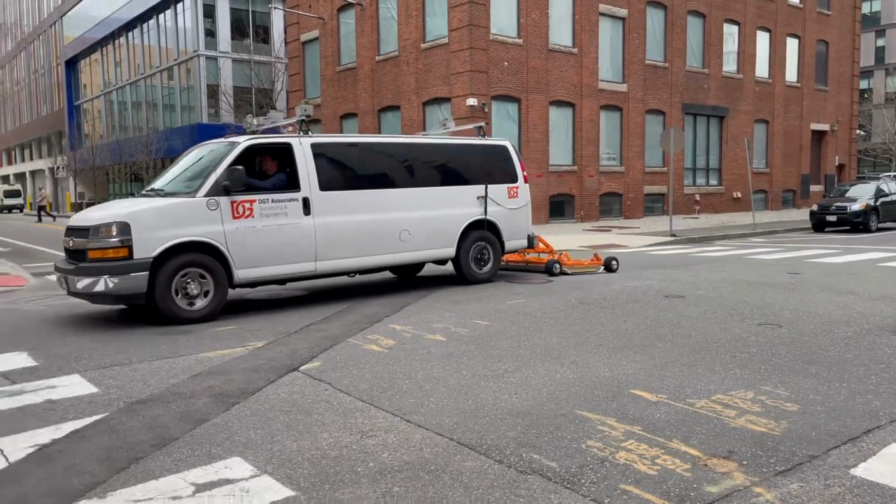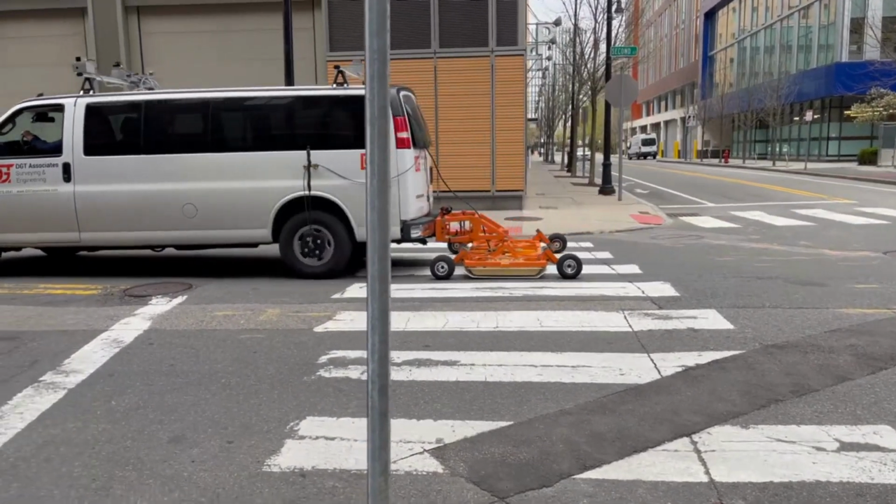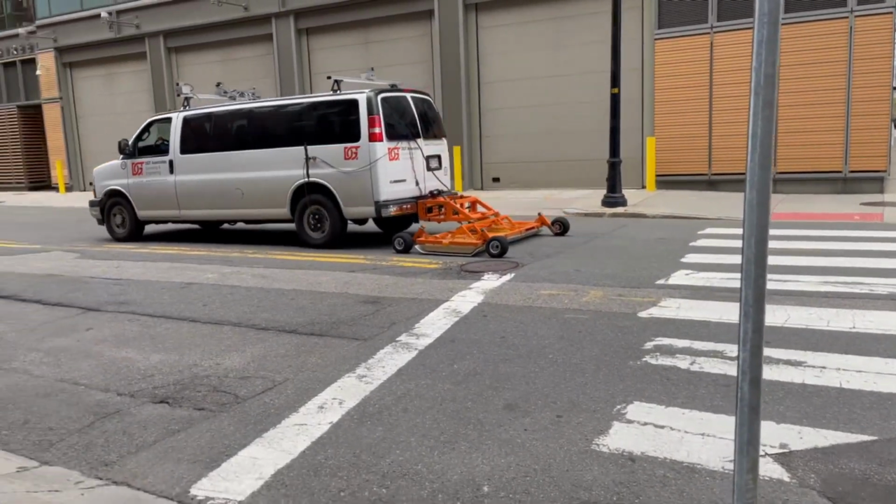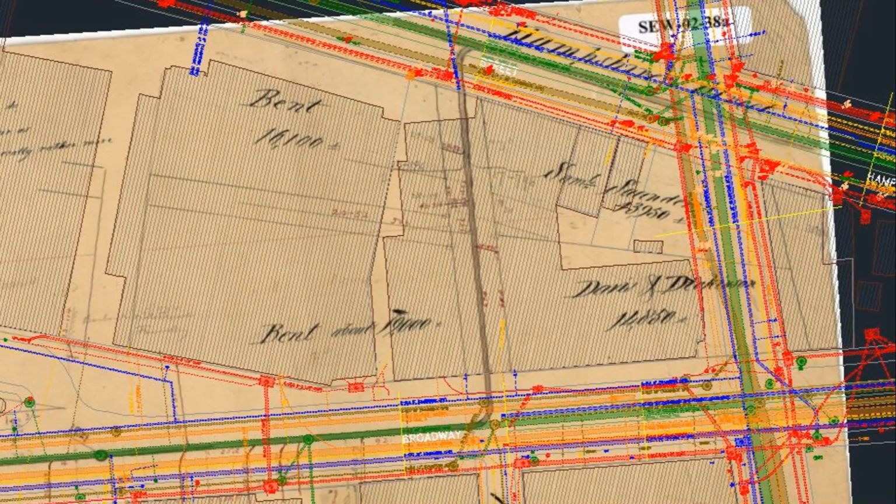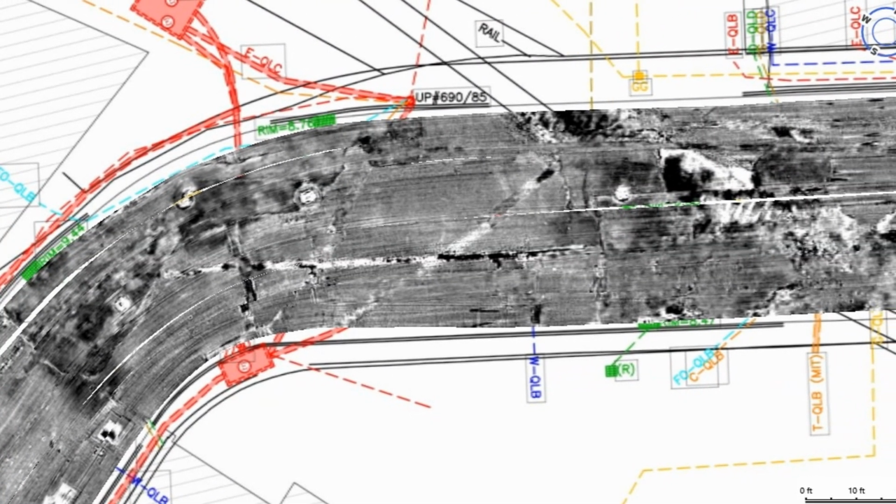Eversource, New England's leading energy provider, hired DGT Associates to map the most feasible route to connect new and existing substations. The goal was to find the optimum routes for construction while minimizing disruption, minimizing the risk of utility conflicts, and protecting existing infrastructure. Eversource's project team needed a thorough understanding of the underground utilities surrounding the potential transmission routes.